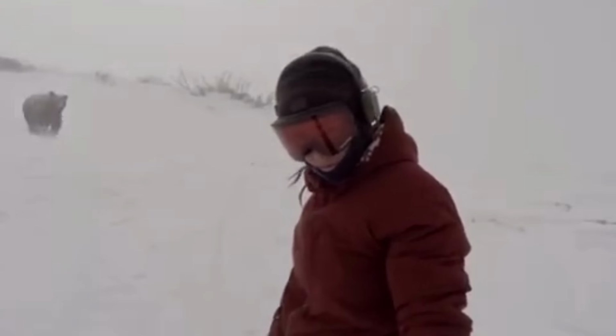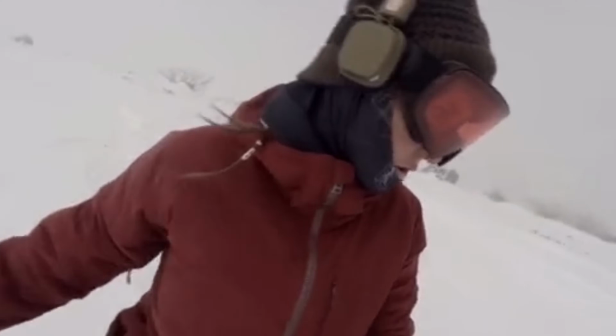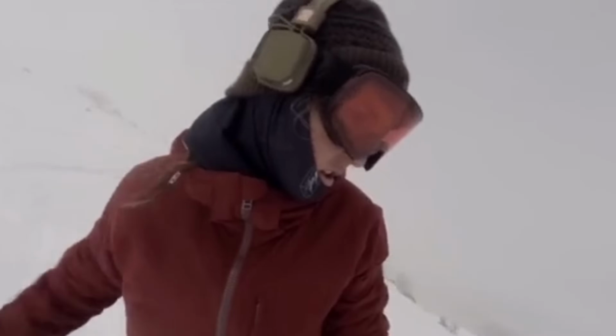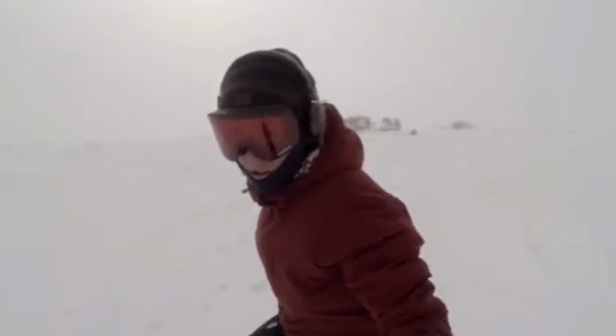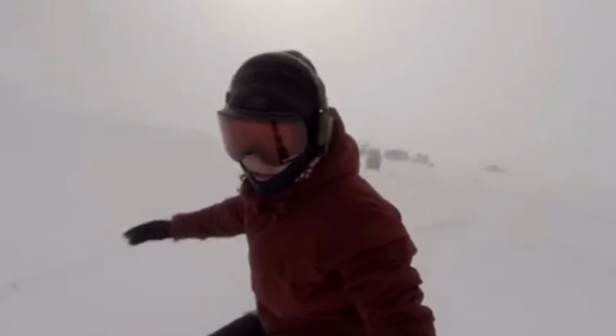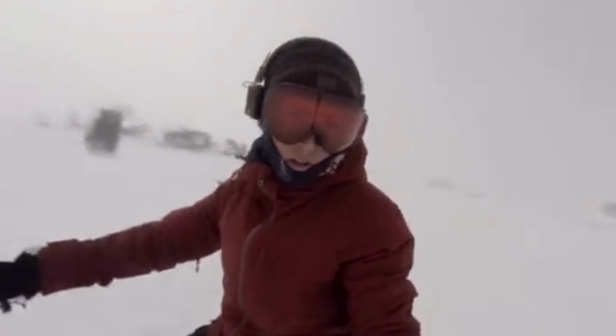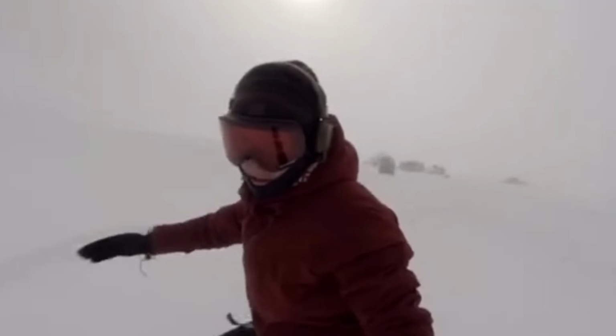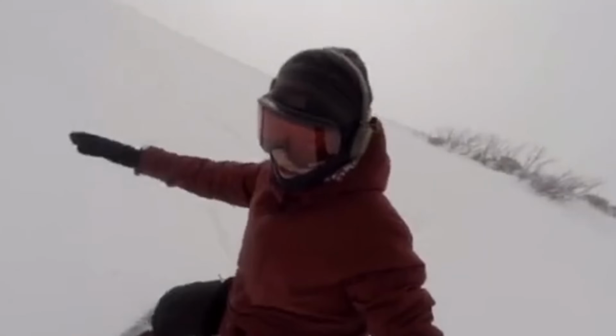As she makes her way down the hill, the bear begins chasing quickly after her. It gets uncomfortably close, but the woman still doesn't know. This apex predator is grunting and growling as it chases her. He wanted her to be his next meal. But eventually the woman takes off fast down the hill and leaves the bear in the dust.